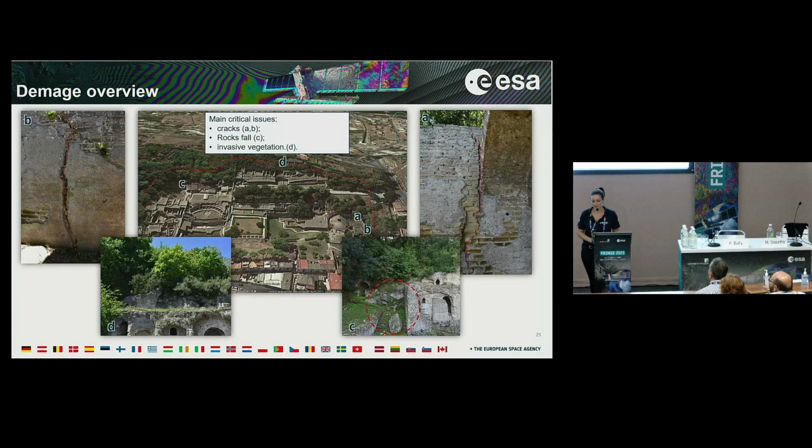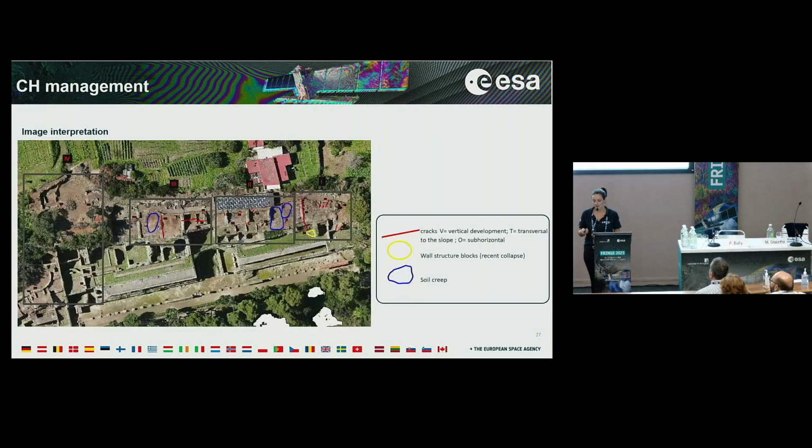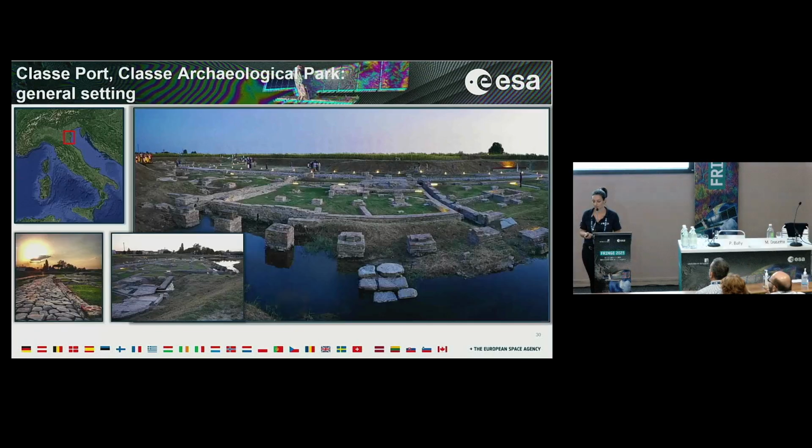So we will now process the COSMO-SkyMed images, and we will need to have a second field trip for sure. By the way, also a 3D survey has been performed that allows us to select different sectors of the archaeological site by means of the orientation of the cracks, and allows us also to detect wall structure blocks and soil creep phenomena.